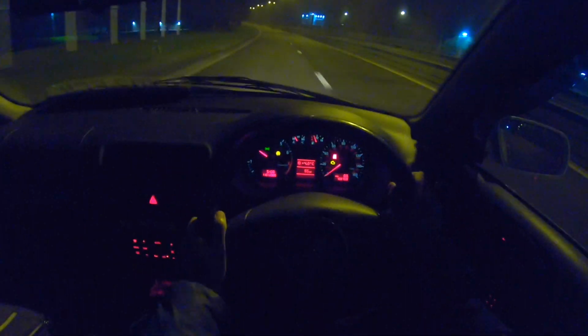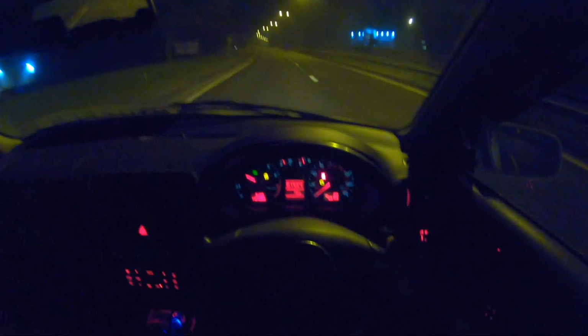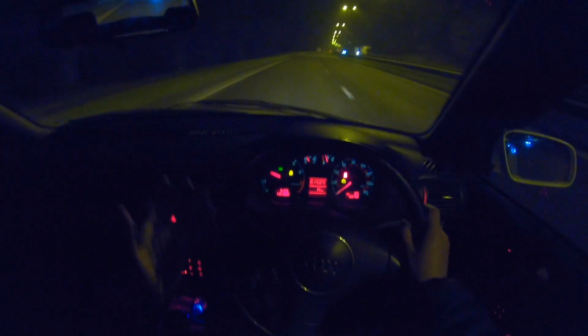So you can see the car is performing pretty good, even though over the last couple of days, ever since we fixed it, it's been on and off. It's very intermittent. The problem is it kicks in well, sometimes it hesitates, but it's always been strong.